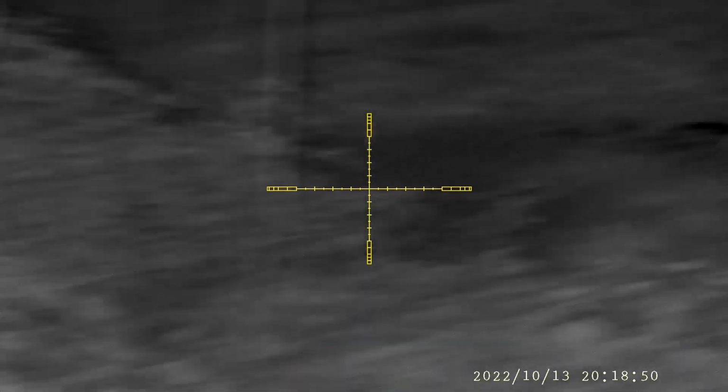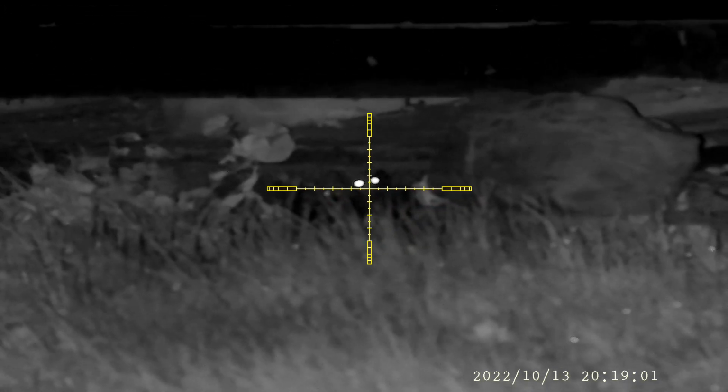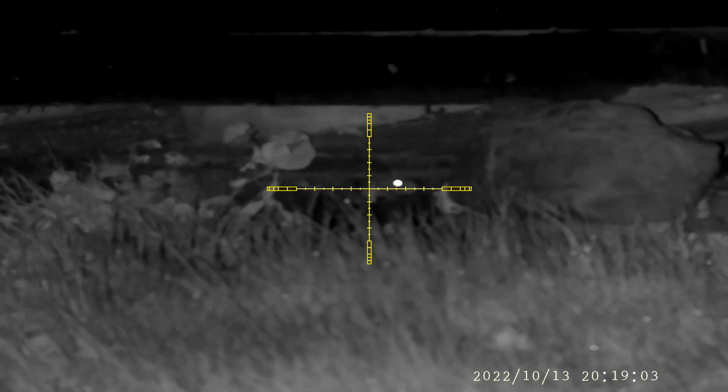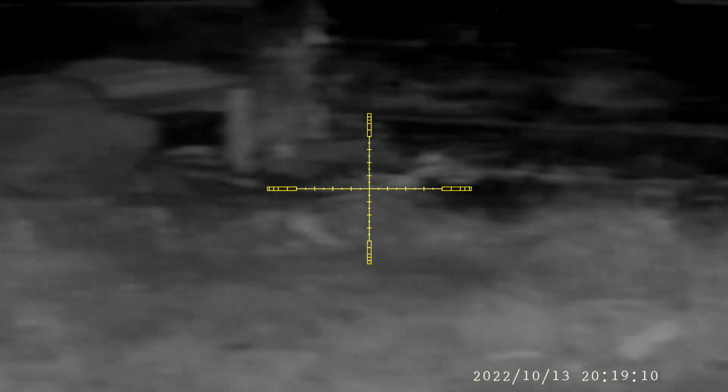Sometimes the noise of a shot makes them put their heads up to give you a chance. And there's his mate back out. Two rats down, only been going a couple of minutes.